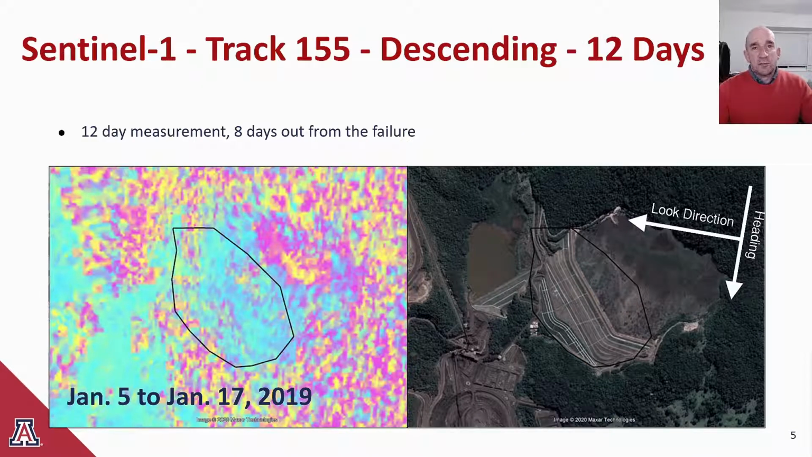Here's the other Sentinel pass. Let's call it track 155. This is also a 12-day interferogram, 8 days from failure. Again, it's descending, and again we have the right direction but really the wrong resolution. And also again, nothing of significance on the dam face that we would highlight as anomalous displacement.